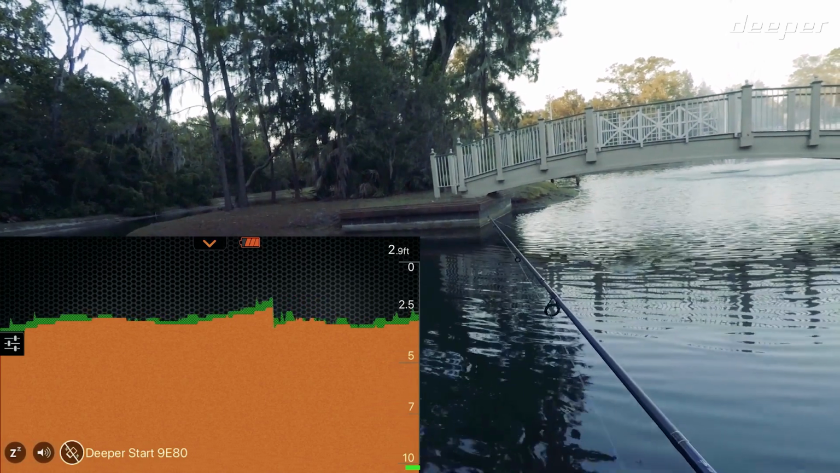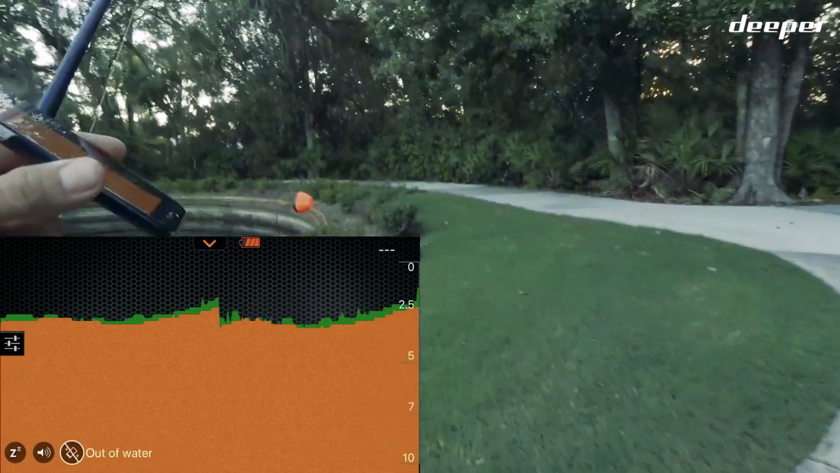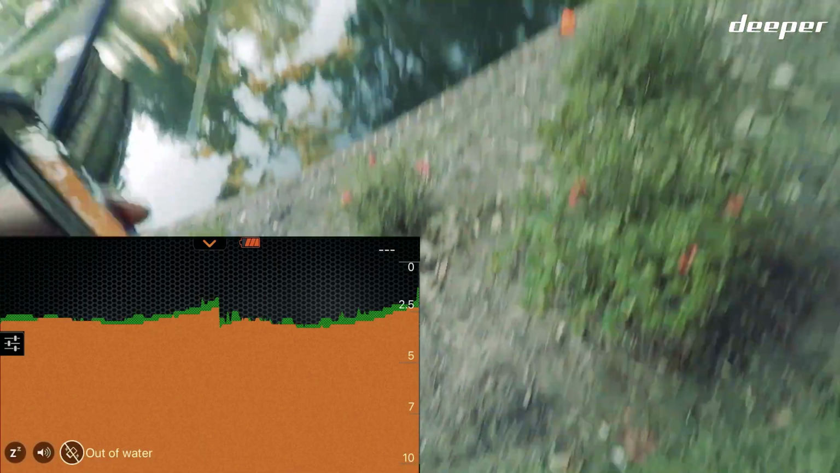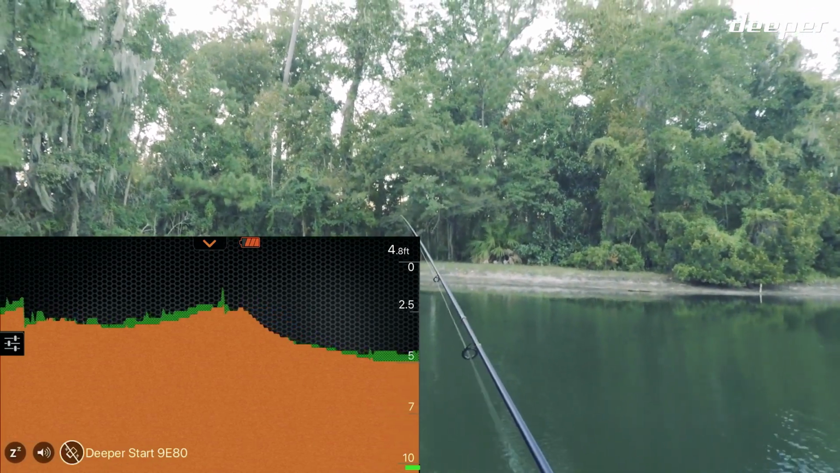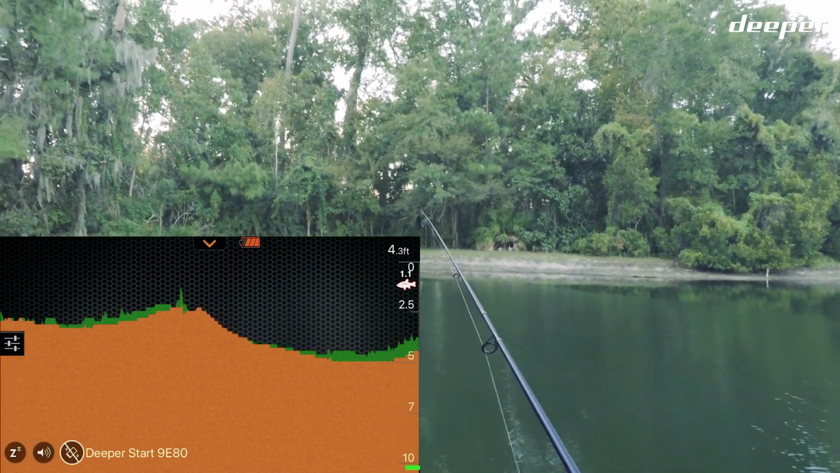Man, this isn't good. Well, at least I'm not going nuts sitting here trying to figure out why I'm not catching fish back at the first spot. You don't mark anything, move on. Not marking any fish puts kind of a huge damper on things, because if you don't mark any fish, there's no fish.